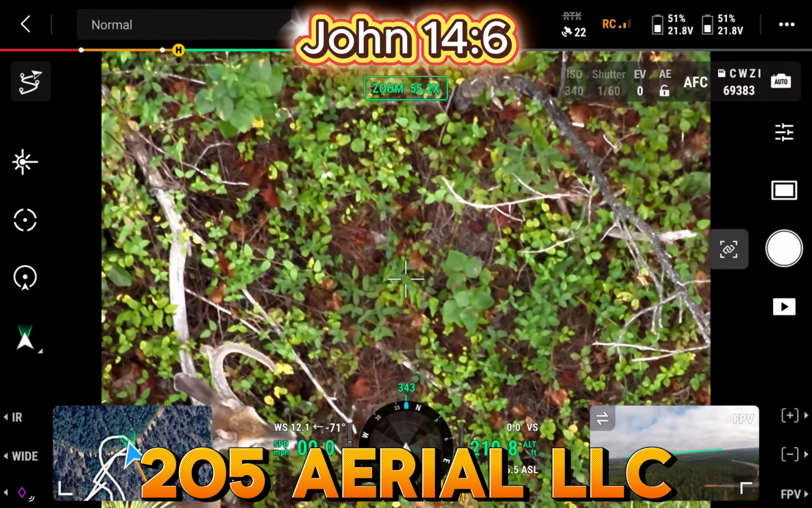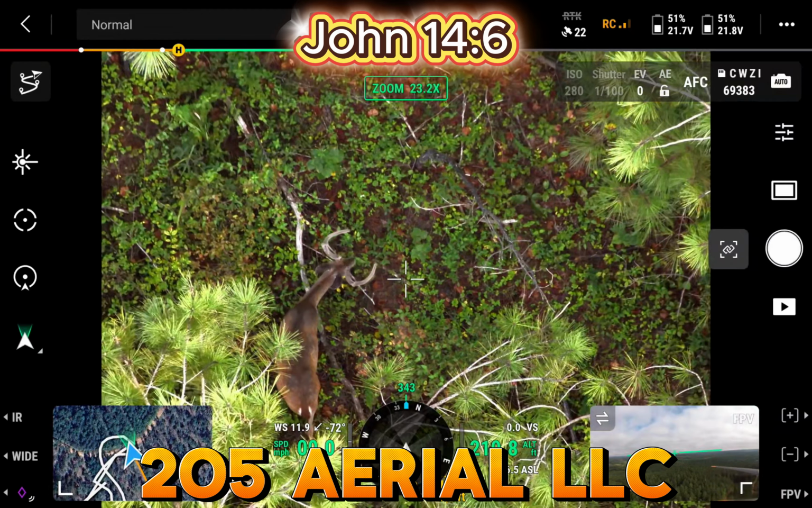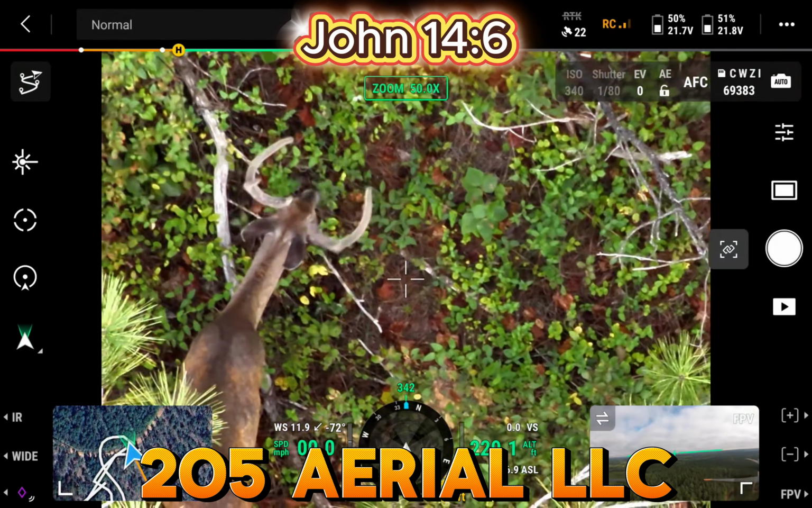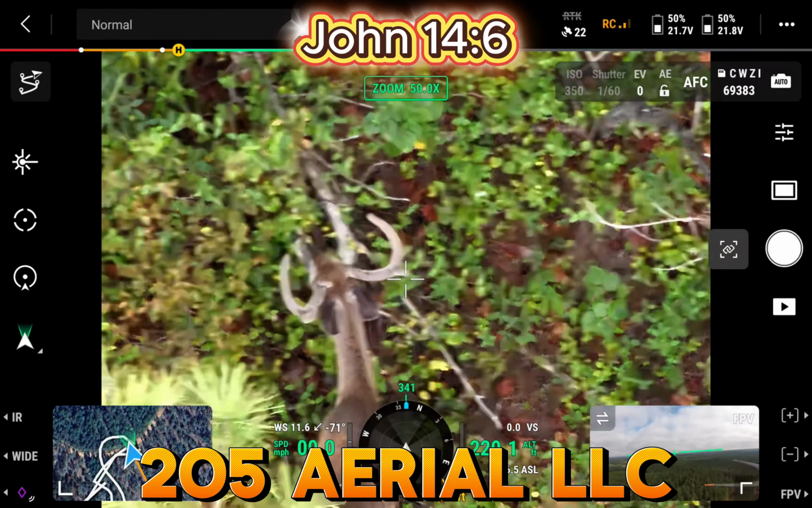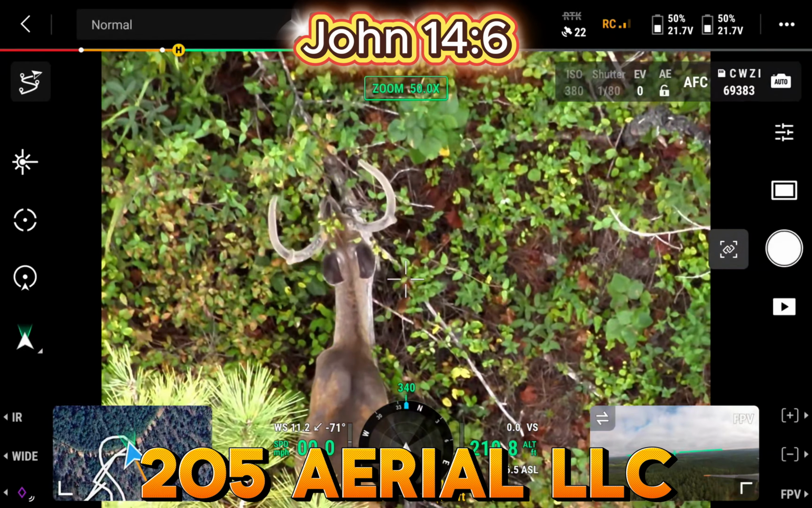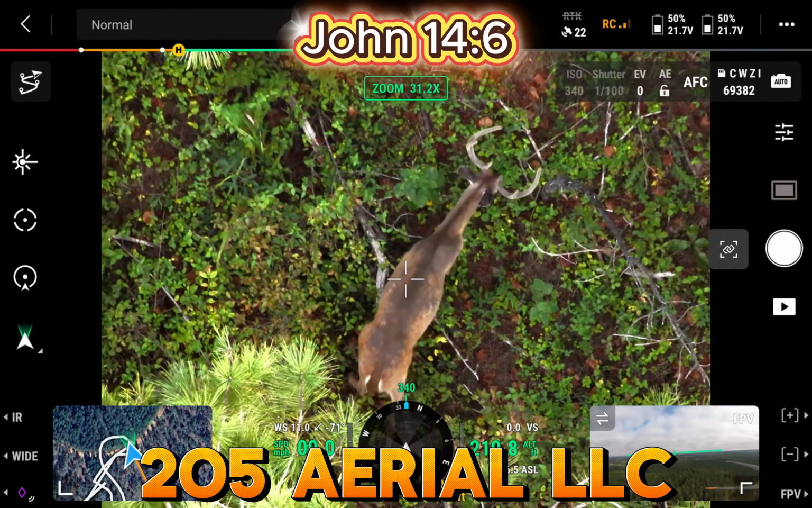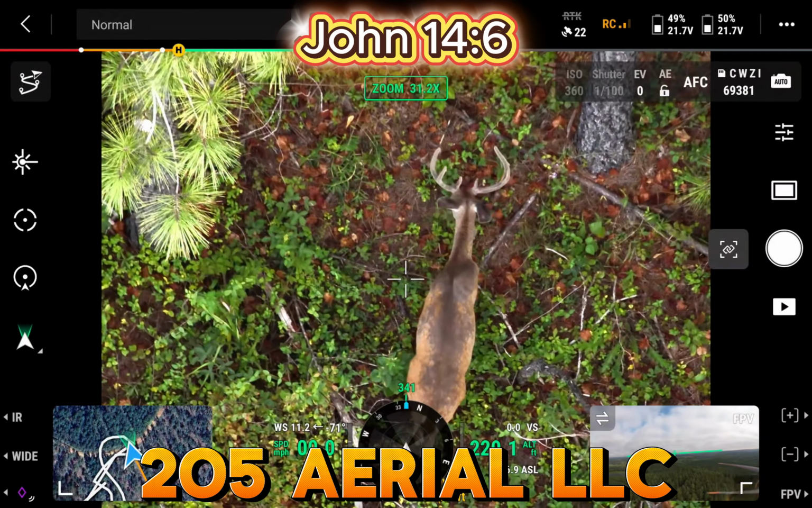Either a 6 or a 7 point. I definitely wouldn't shoot that deer. He's wide. He's going to be, I don't know. Maybe one we want to get rid of. It looks like an older deer, just not developed.